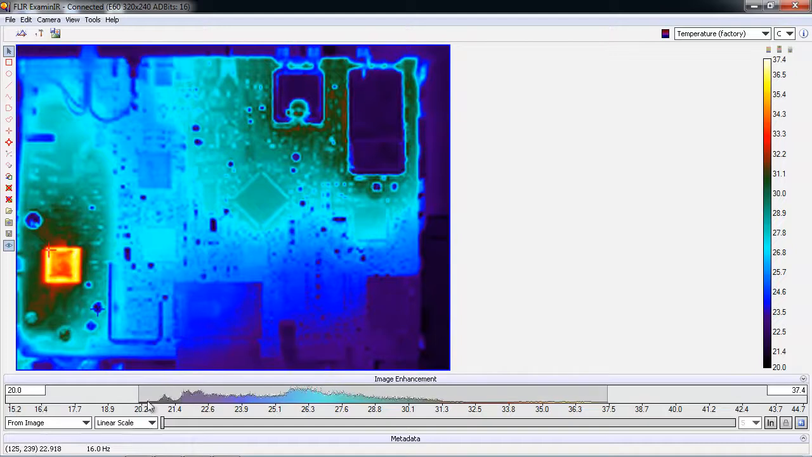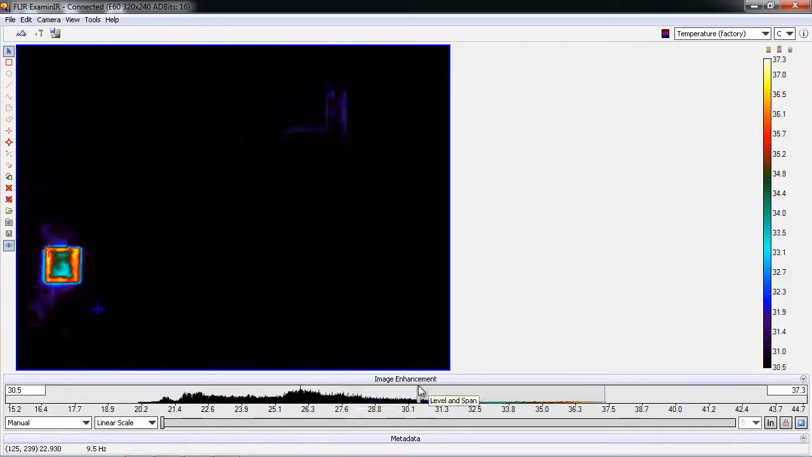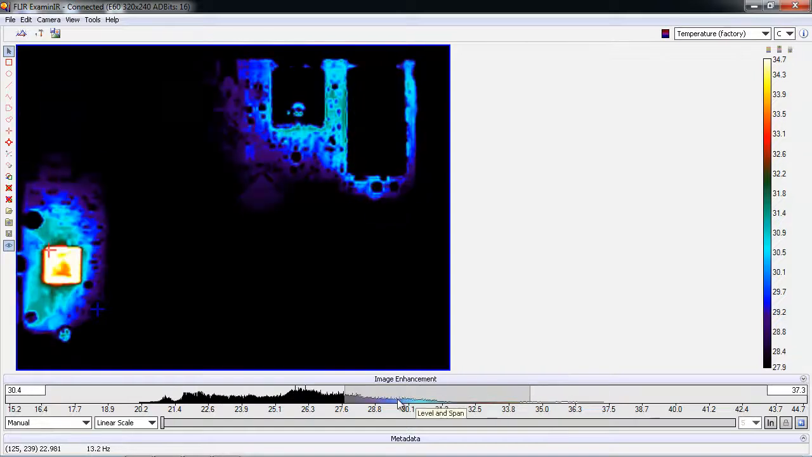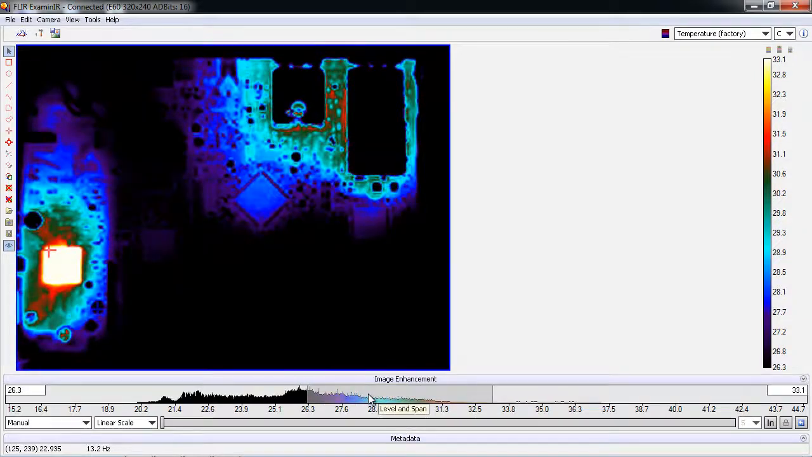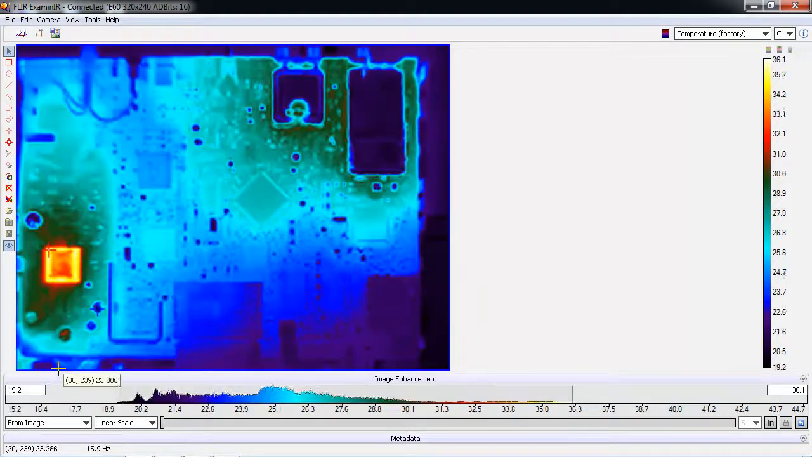I just go down here and I see that histogram of every pixel and which temperature it's at. I can just grab the endpoint and drag it in and adjust my span, and then click in the middle and adjust my level if I want as well. If I prefer the auto scale, which I'm going to use today, I just go over to the drop down box and choose From Image, and I'm back to an auto scale based on the temperature min and max within the image. Let's see how to collect some data.